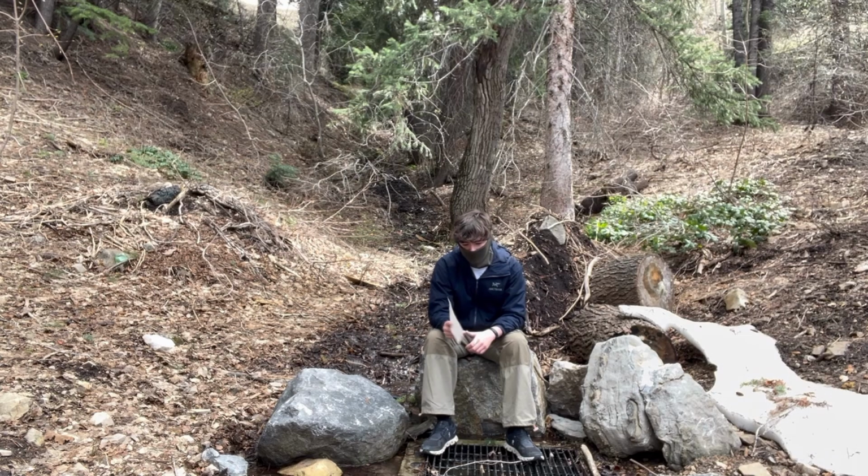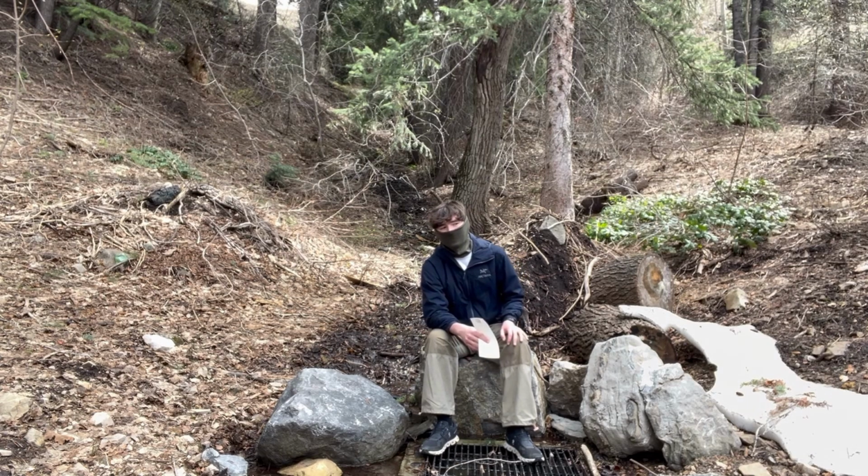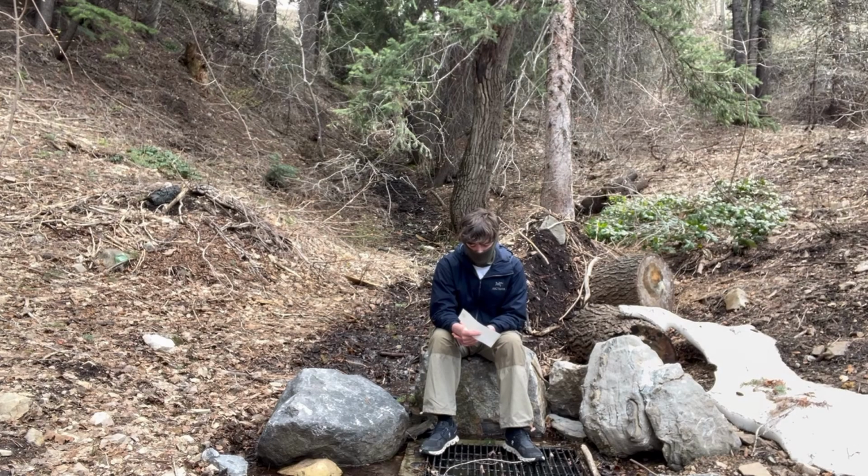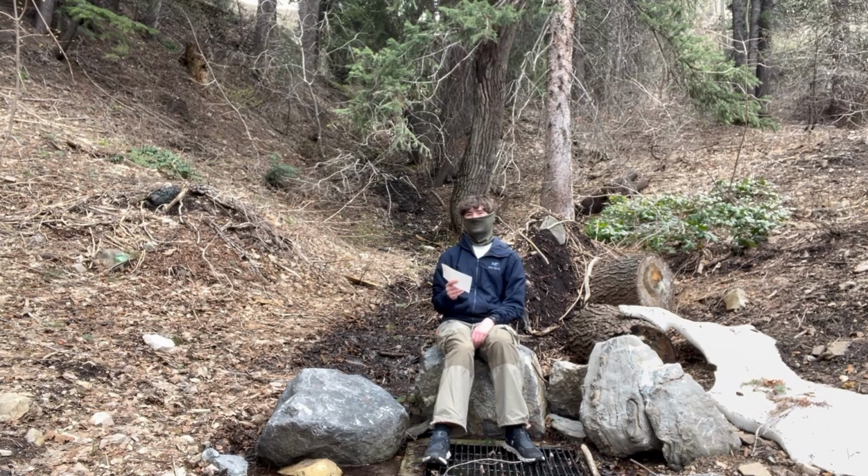So kind of going off that, right? The thing about thermal is it's more of a tool than night vision, but it's less fun than night vision, if that makes sense.